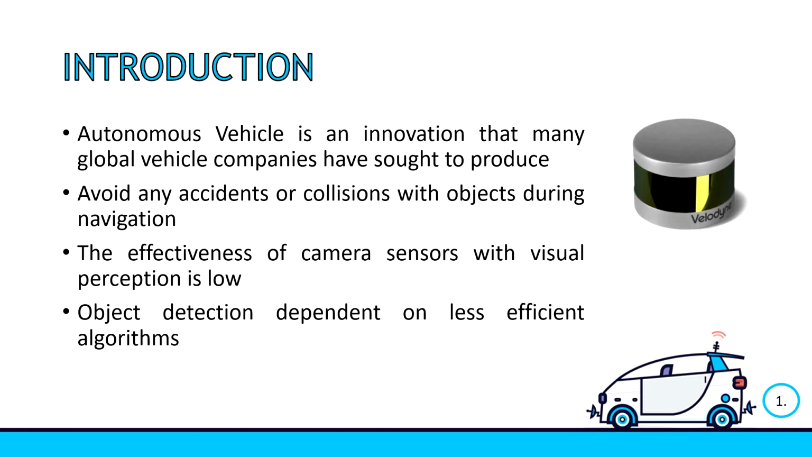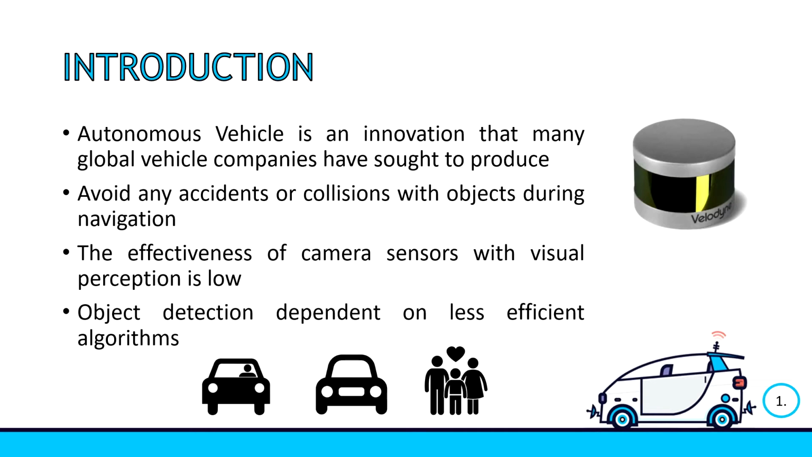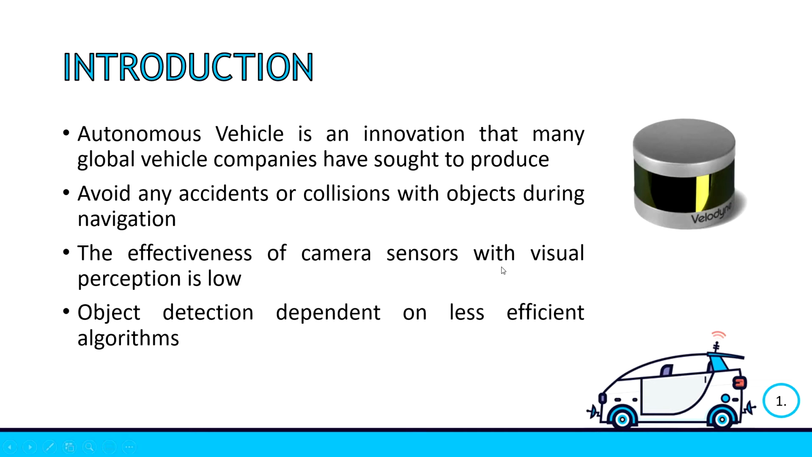Even though this technology is promising, it is vital to focus on the safety aspects of the autonomous vehicle to avoid any accidents or collision with objects during navigation, to protect the people inside the vehicle itself, and the people surrounding it.